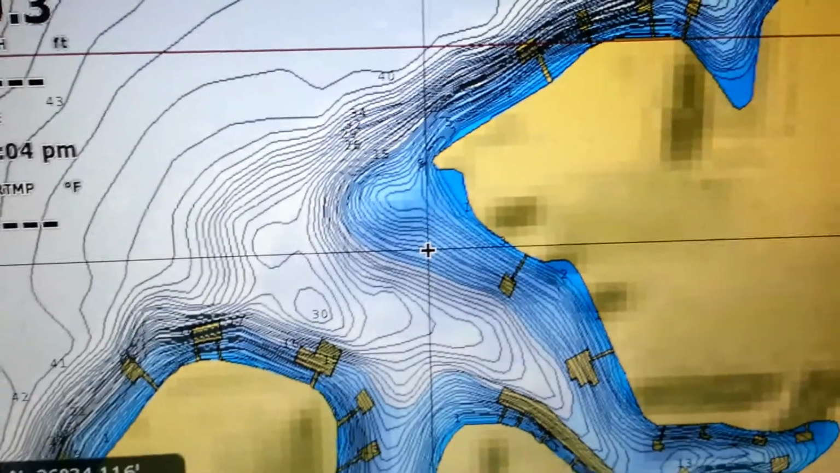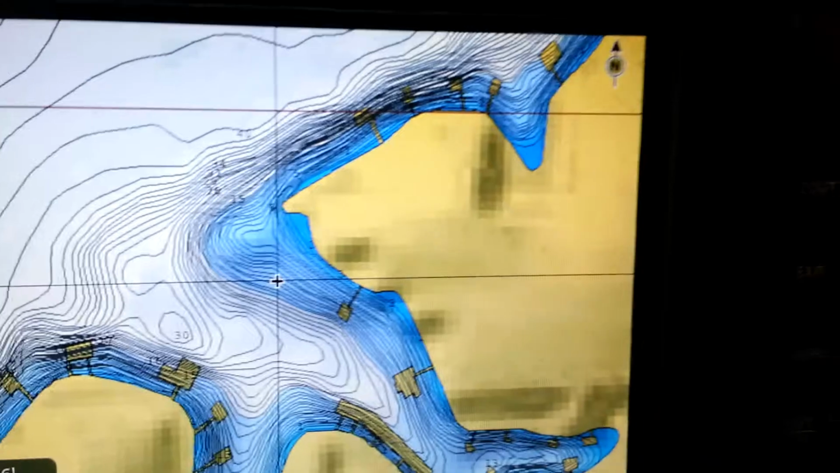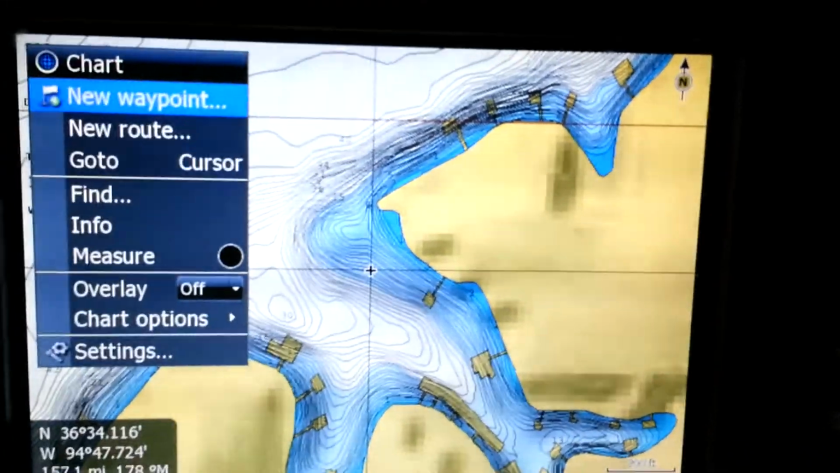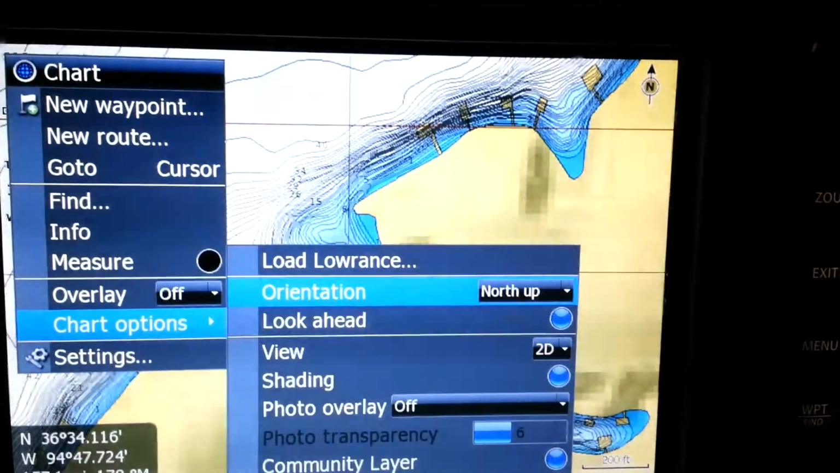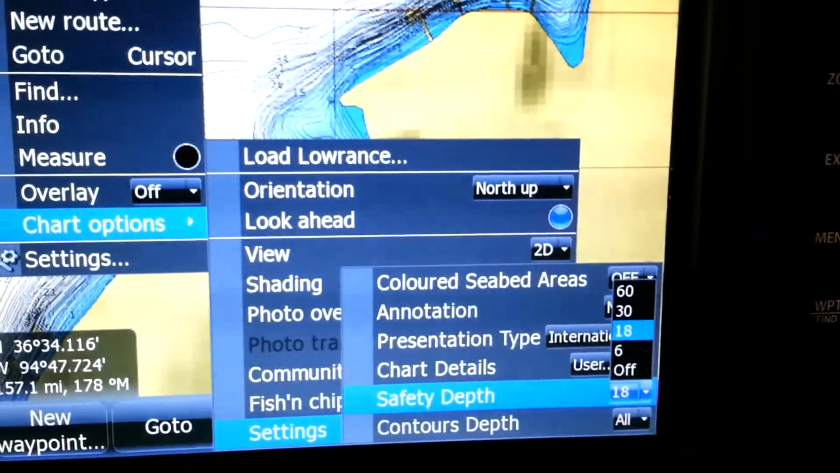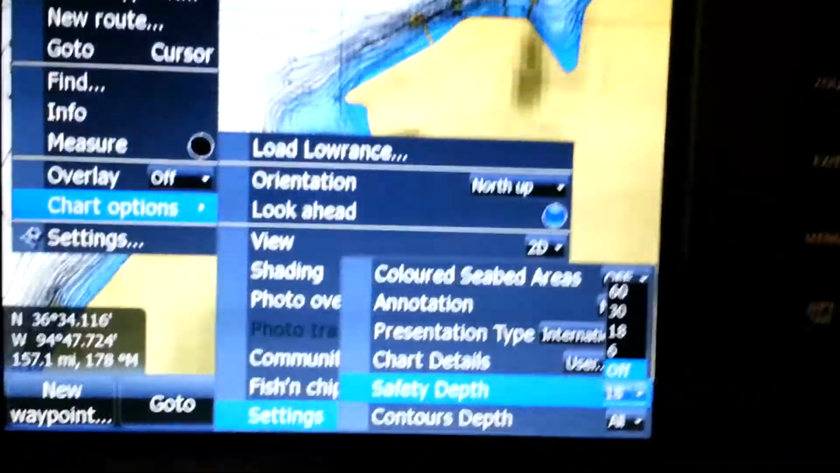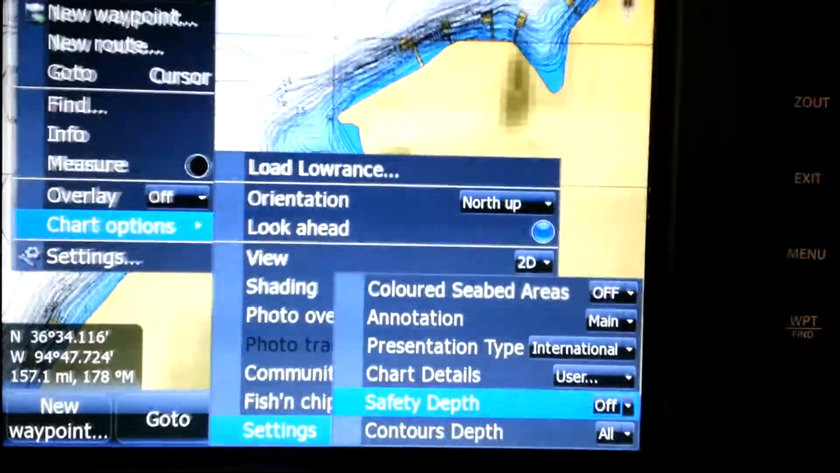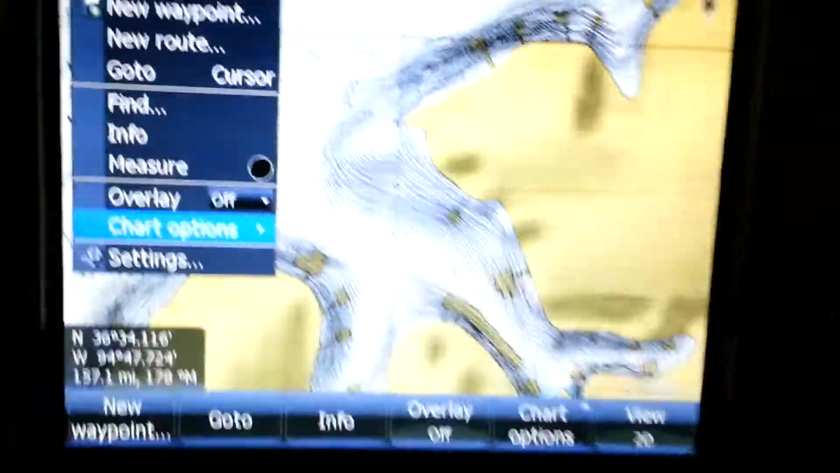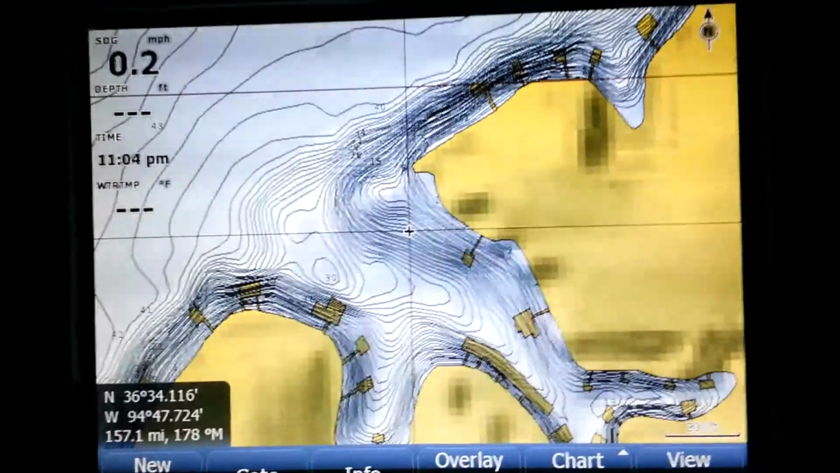So that's all. Then let me take this to safety depth off. And my options are 6, 18, 30, and 60. So this is what the map looks like without any distinction of what water level I want to target.